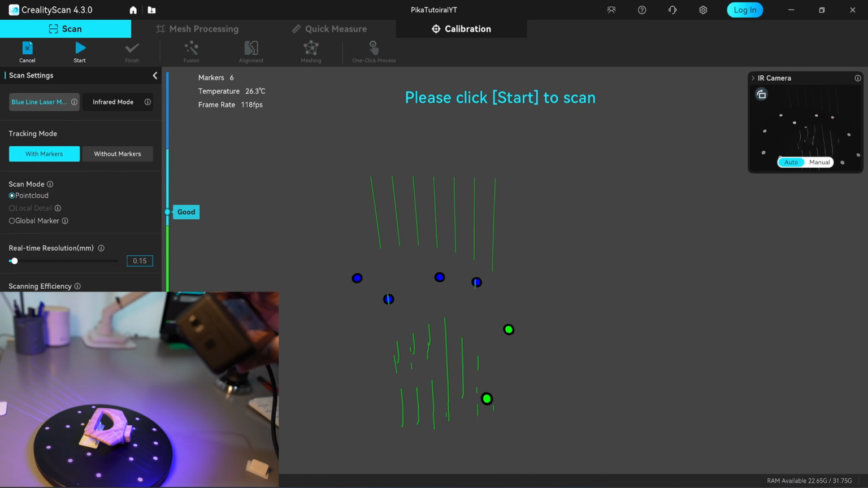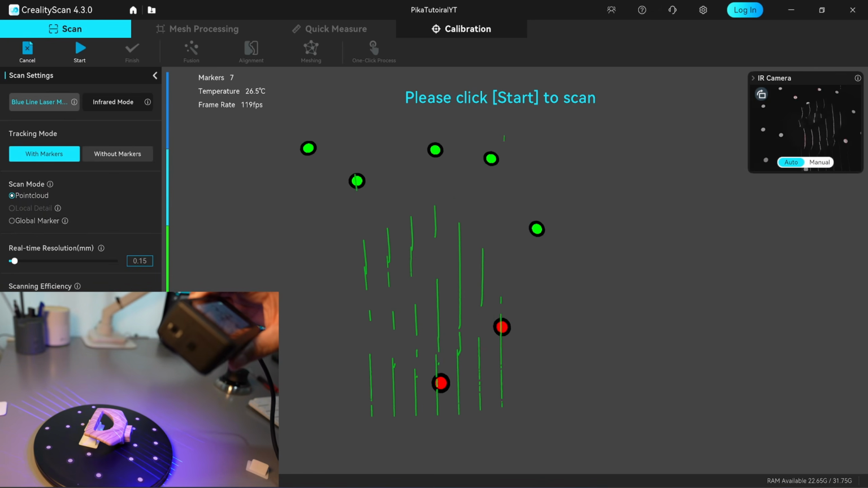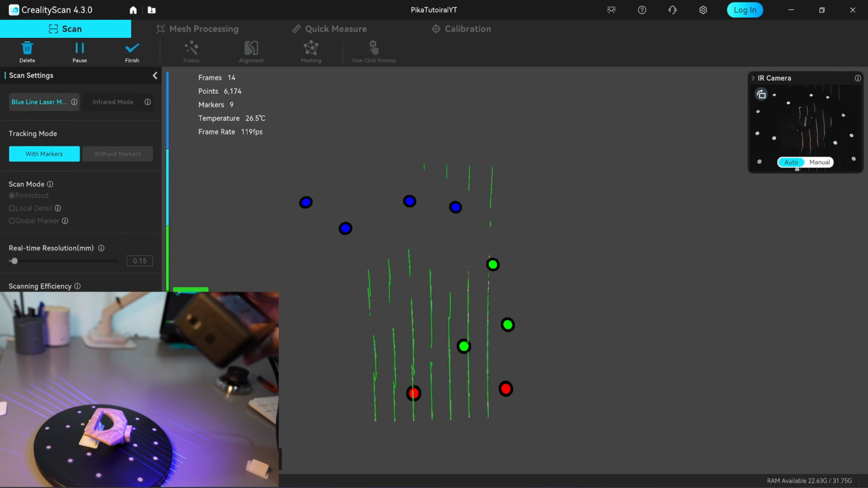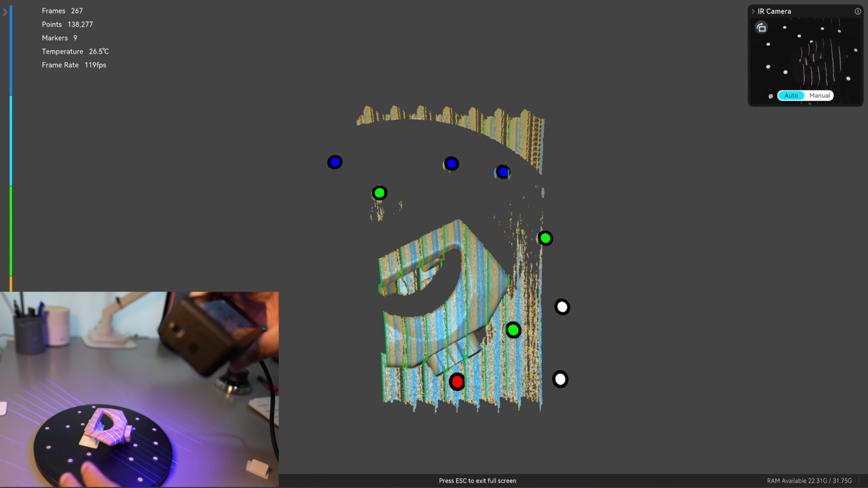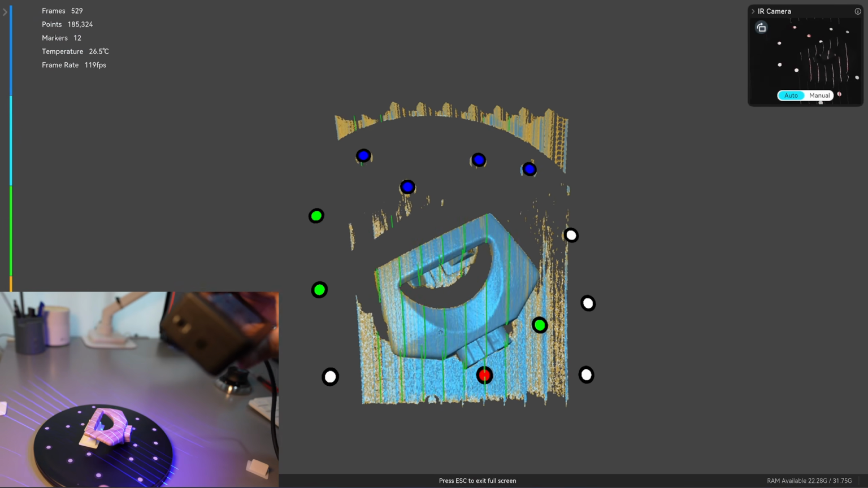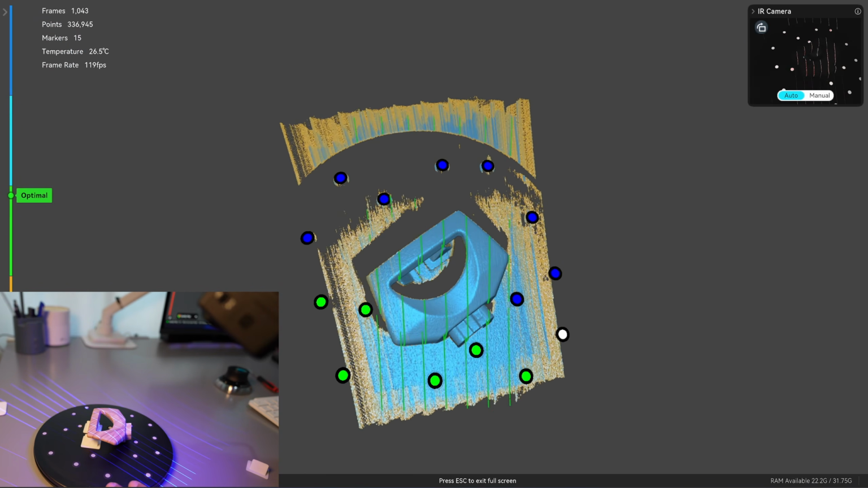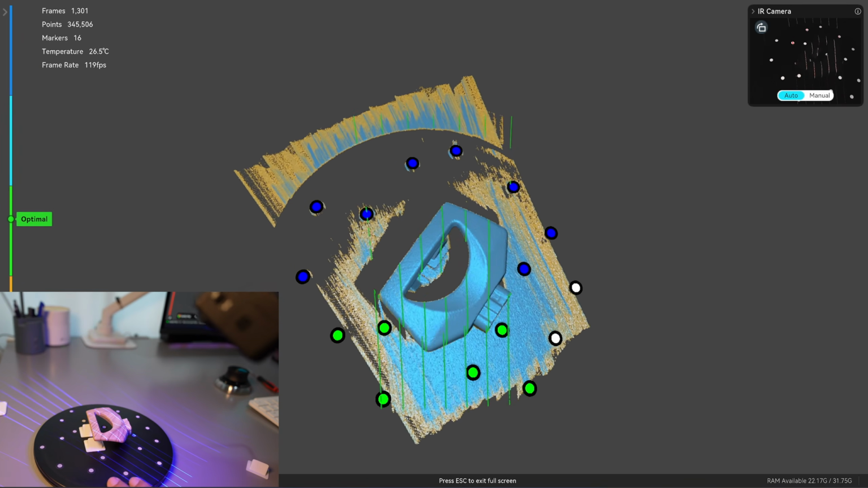Now I point the scanner toward the object and it will automatically detect the scanning range and tell me to move it closer or further until the laser line appears clearly on the surface. Then click the start button. I'll leave the IR camera exposure set to automatic.